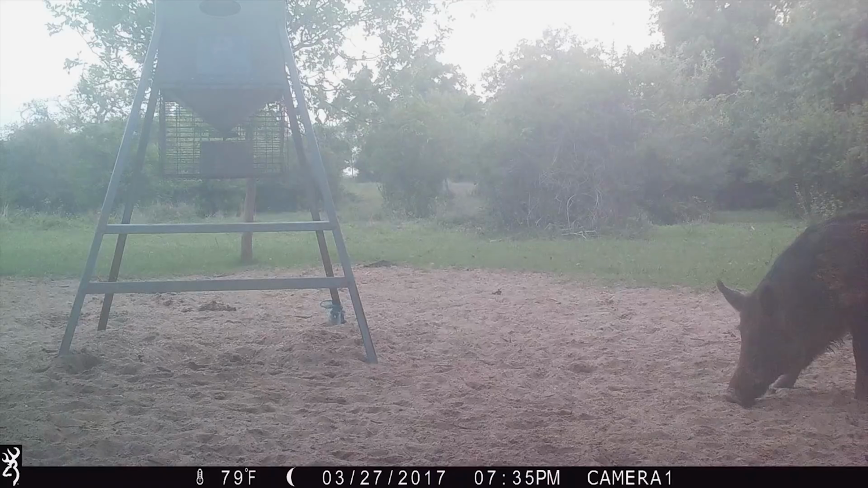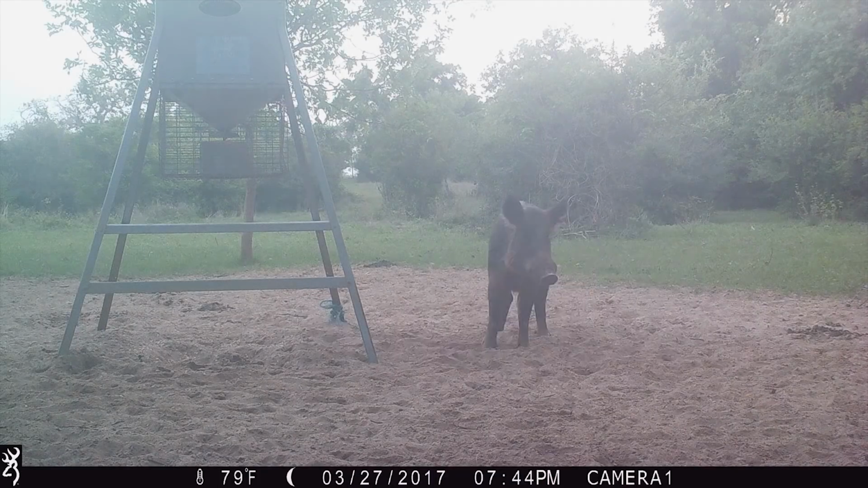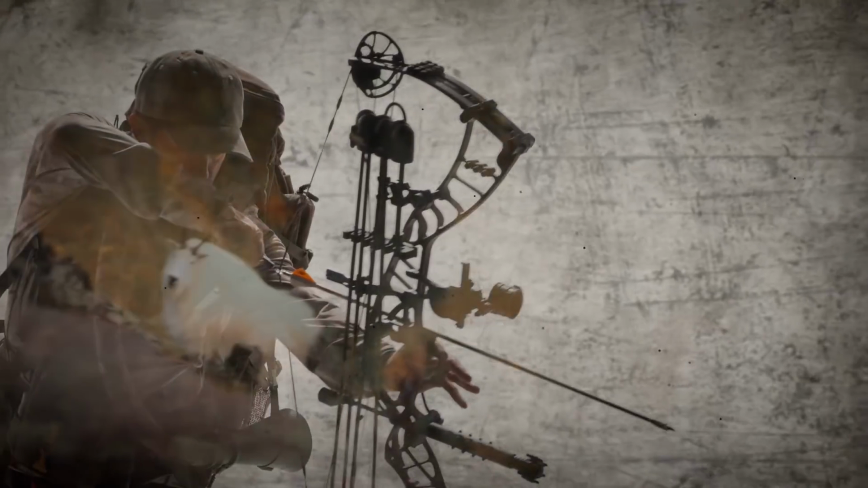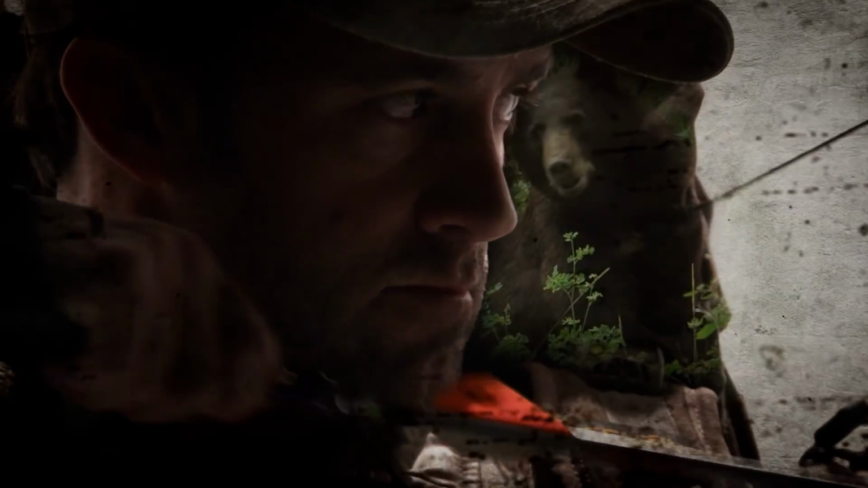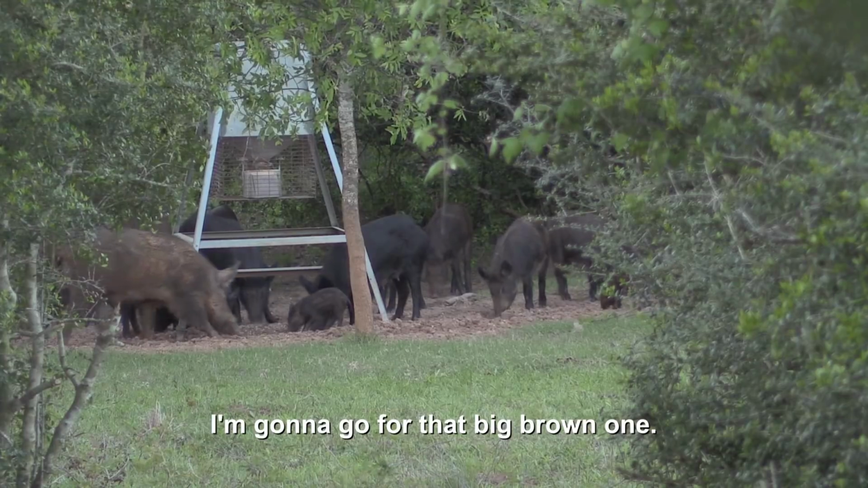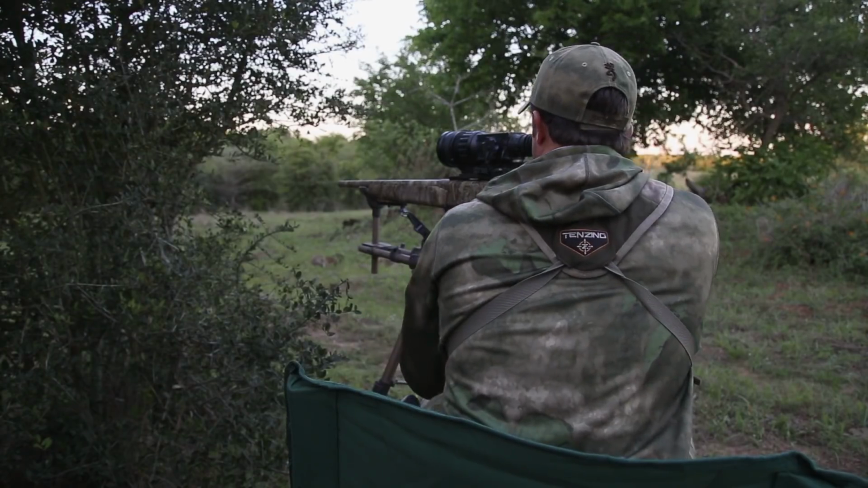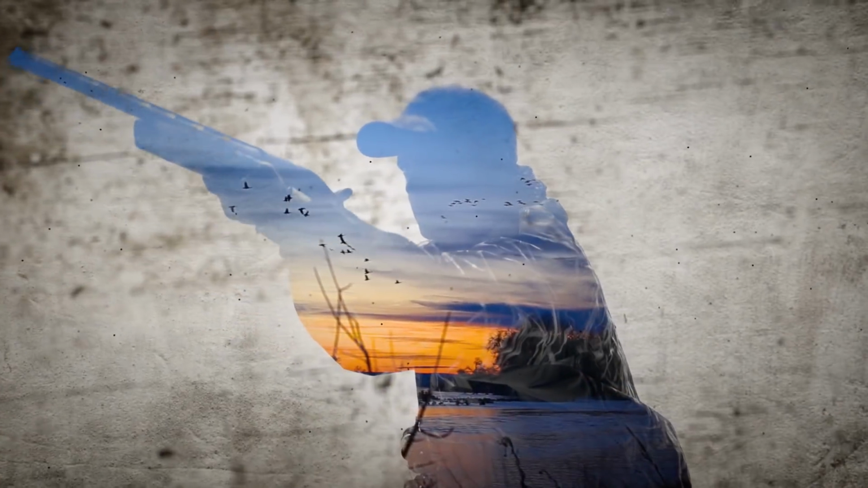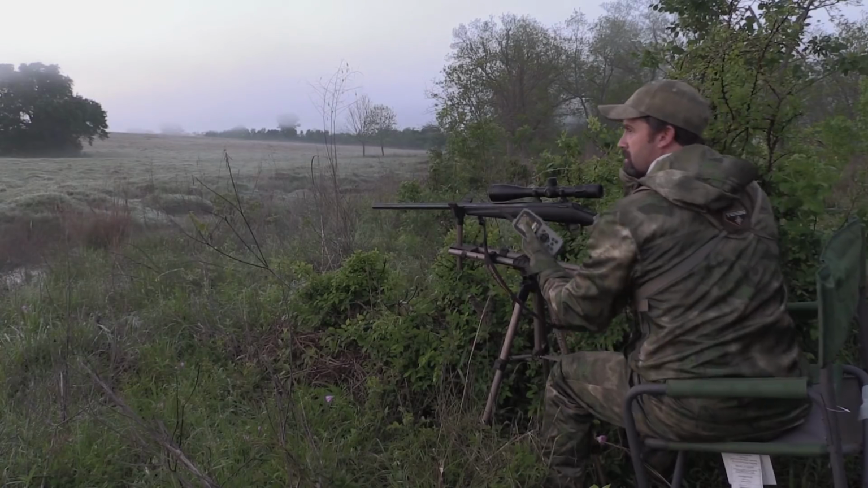Ranch and got a couple of hogs that have been hitting the feeders and hopefully help thin out the hog population. Go for that big brown one. There's a hog. I'm gonna wait till he turns broadside. There's 3 of them right there.